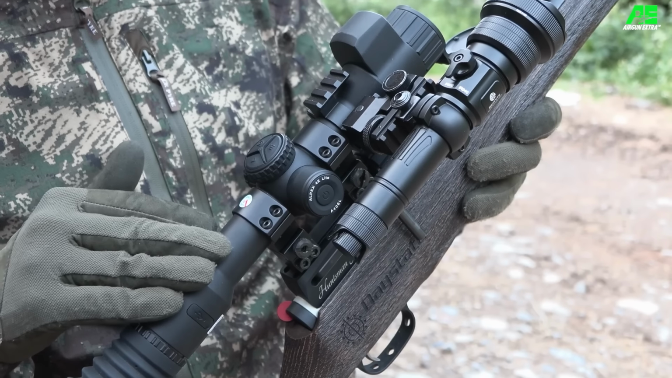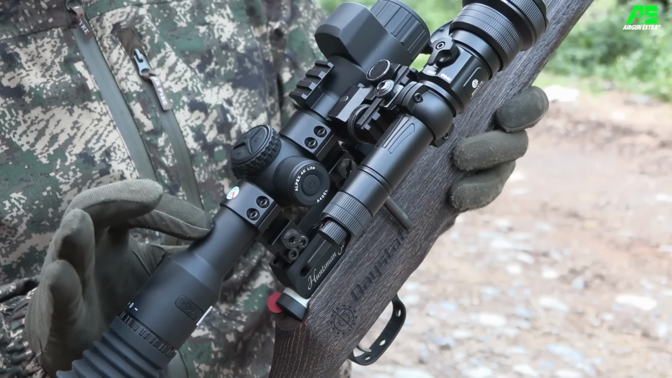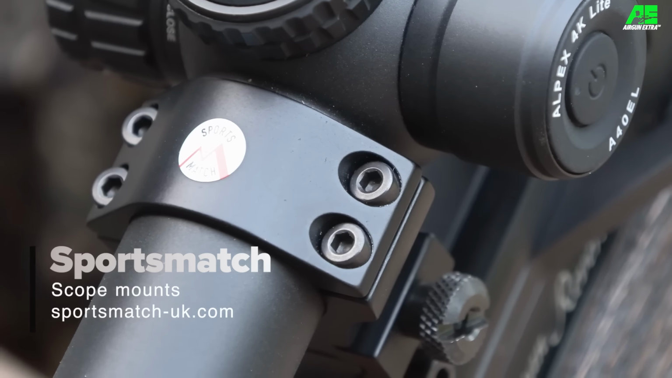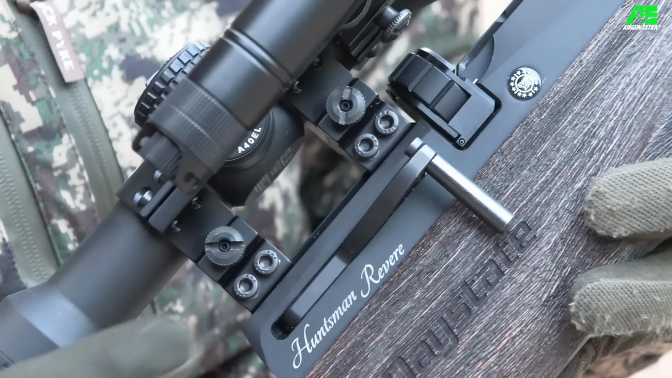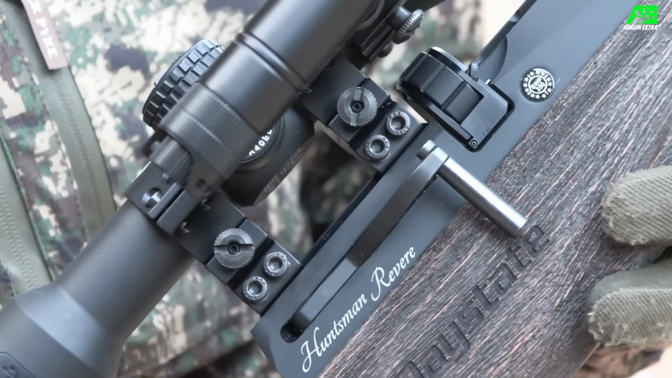One thing I will say though is that I really like its tube design. That 30mm tube makes for really straightforward scope mounting, and it means that I can use my usual Sports Match scope mounts. Because I've been chopping and changing between different guns, I've got them on some Sports Match converters here, which, because I'm using a Picatinny type mount, just converts it to the dovetail rail on this gun. So that's the kit.